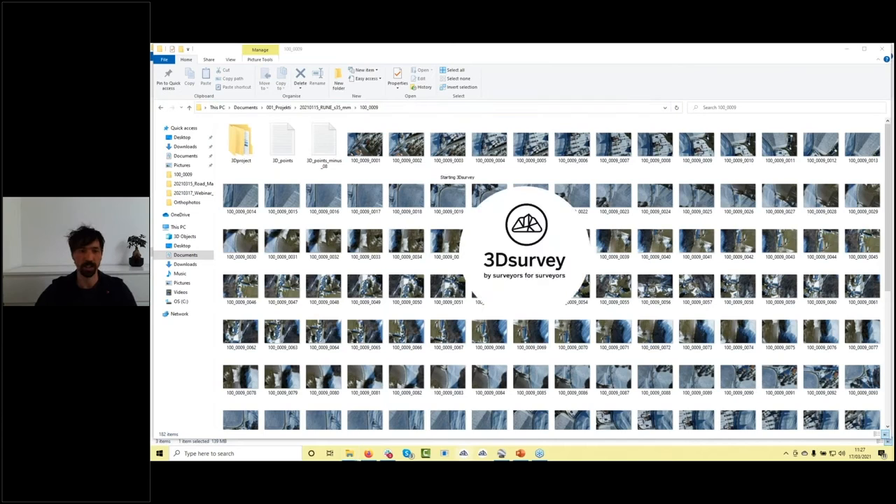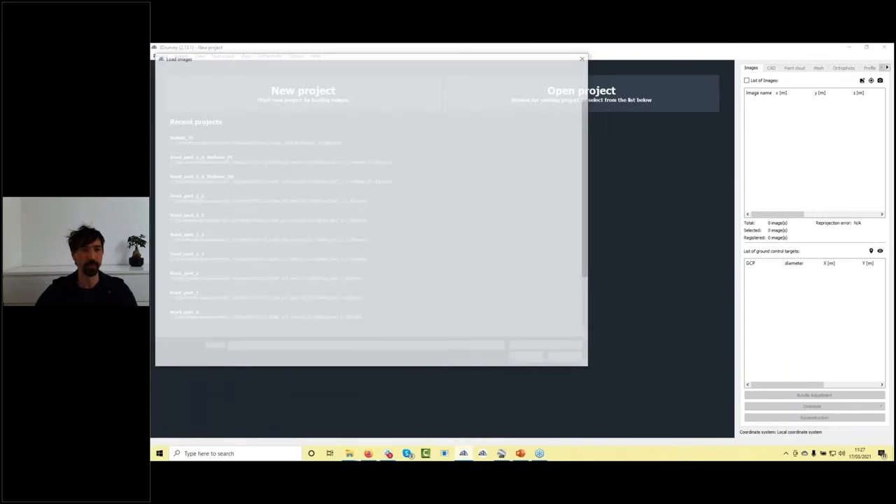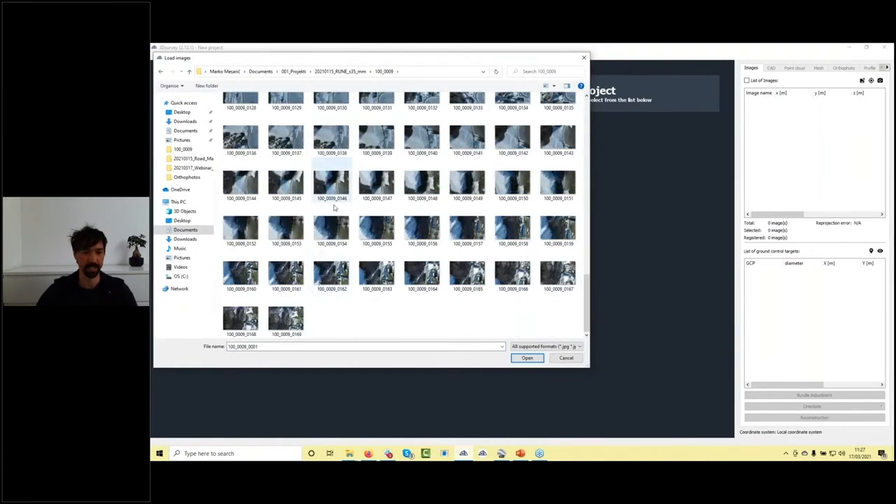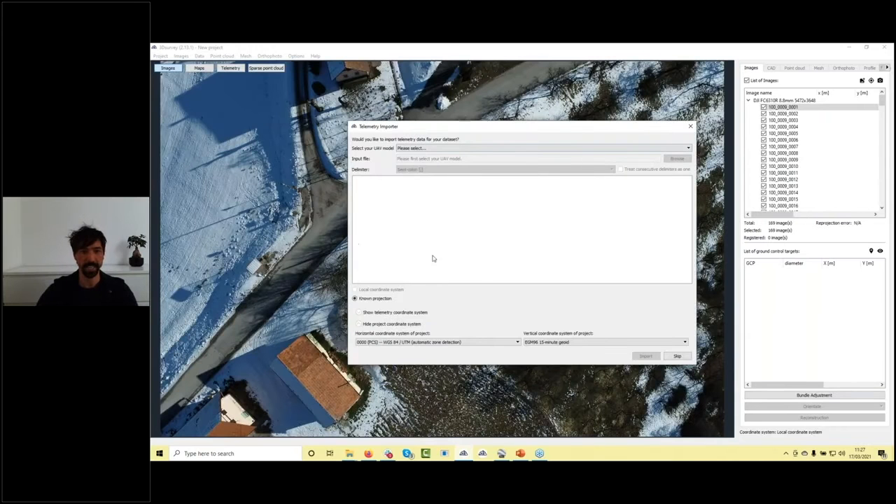I will turn on now the 3D survey software. I will start with a new project, browse to my folder with images, select all the images and click OK. Then the standard telemetry import wizard pops up. I will select EXIF data for the DJI Phantom drones, so we will read the coordinates from the images. I will set my coordinate system. We are in Slovenia, that's why the Slovenian national grid.